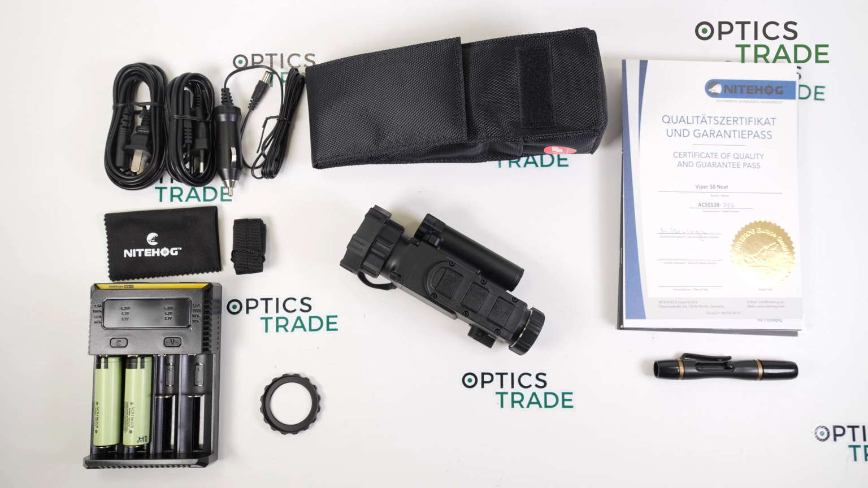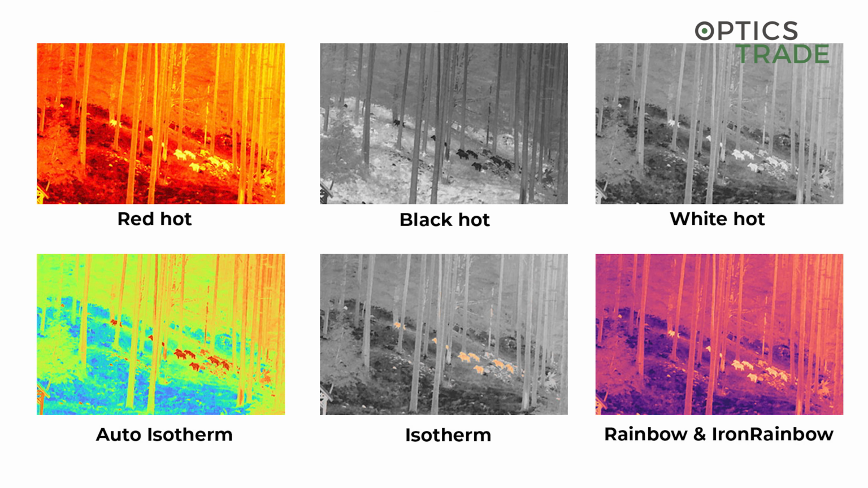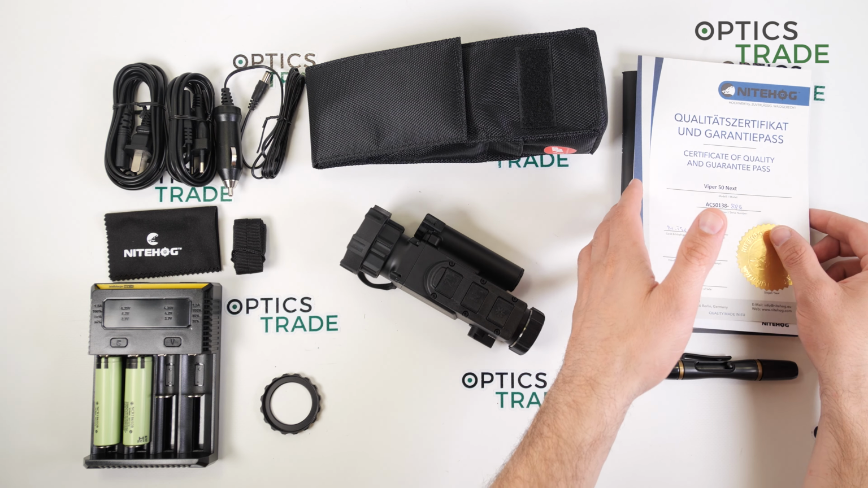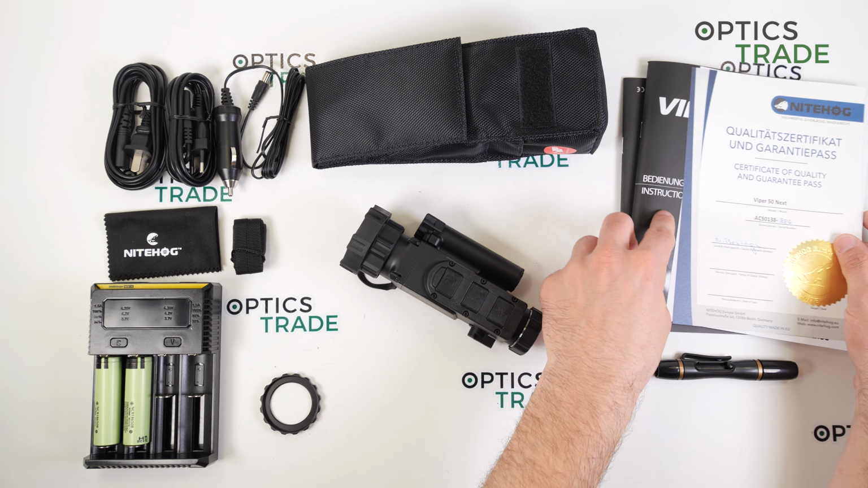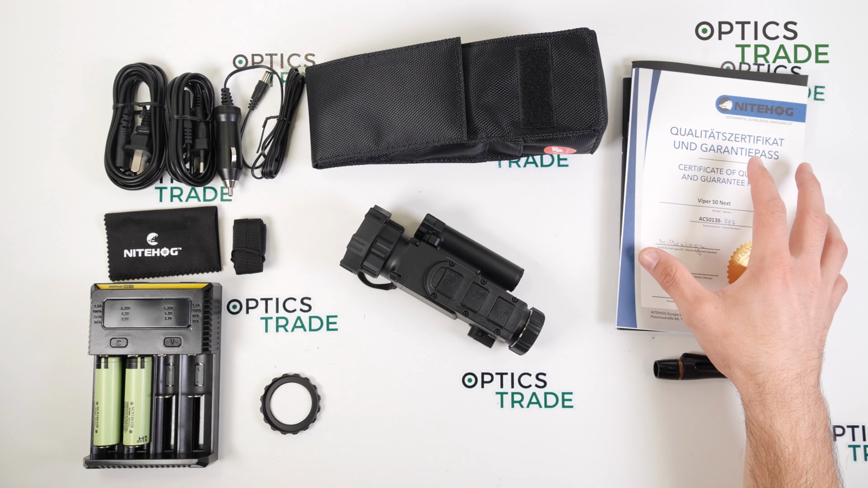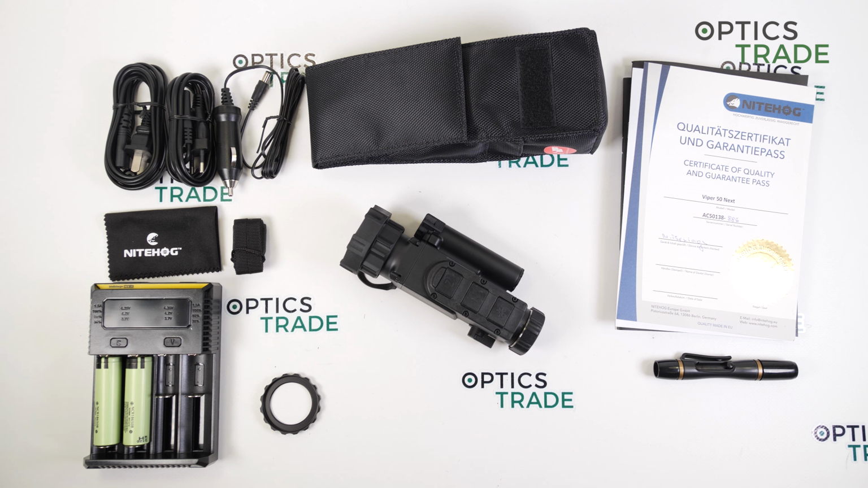Then the device has all in all 7 color modes: white hot, black hot, red hot, isotherm, auto isotherm, rainbow, and iron bow. You can manually switch it in the menu. I can show you here in the instructions manual. It is really nicely described how to make some changes in the device.